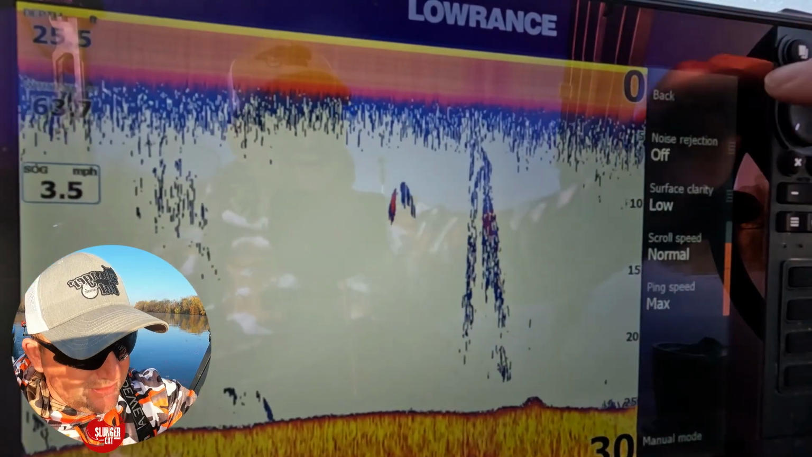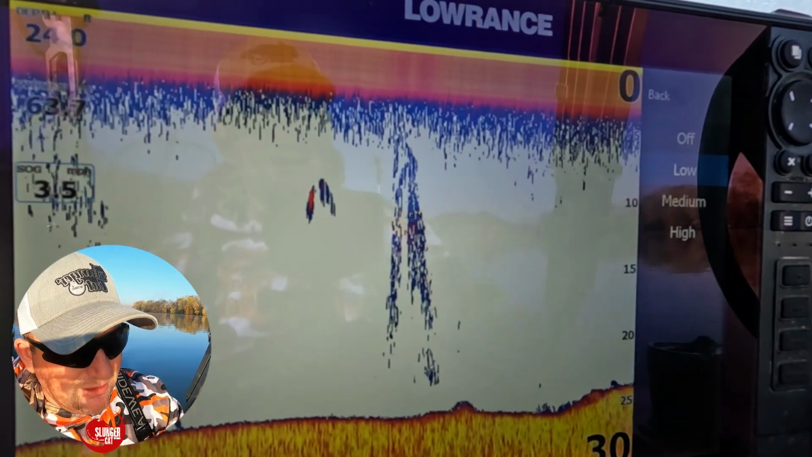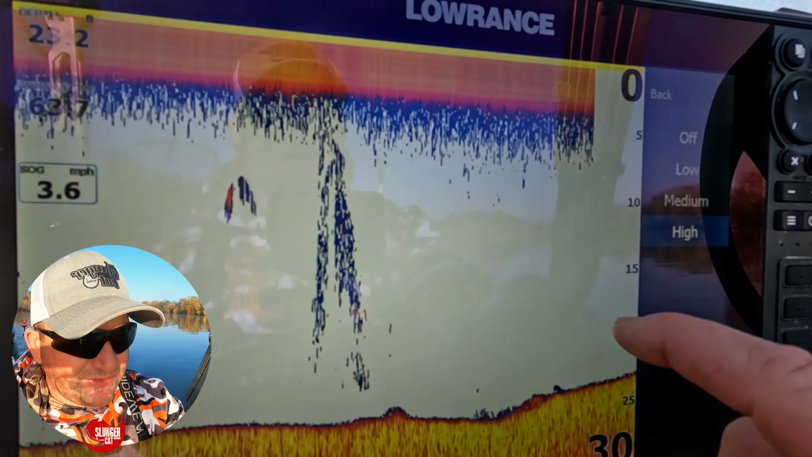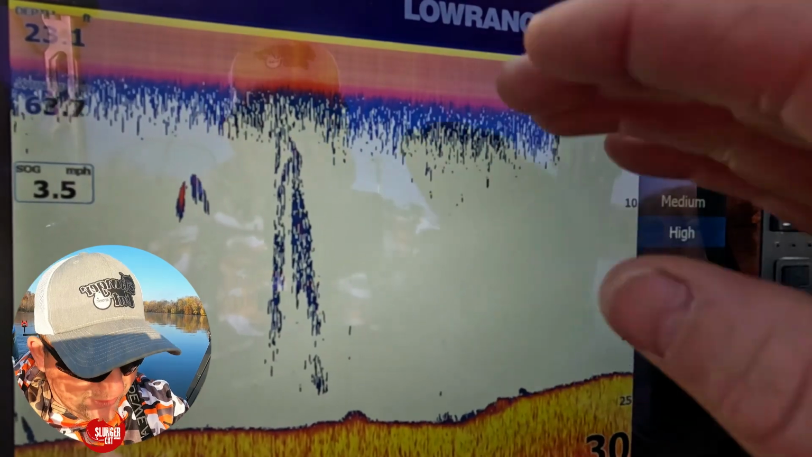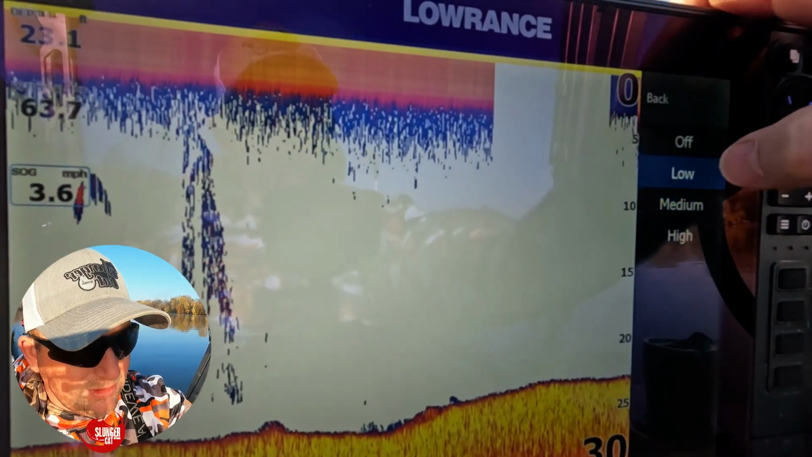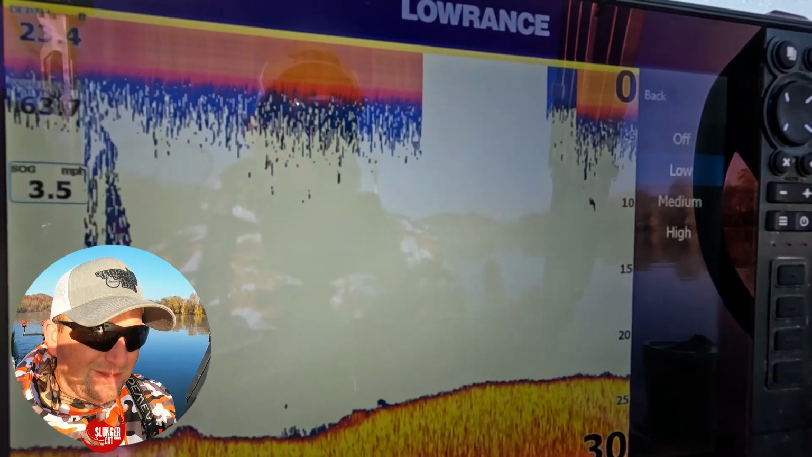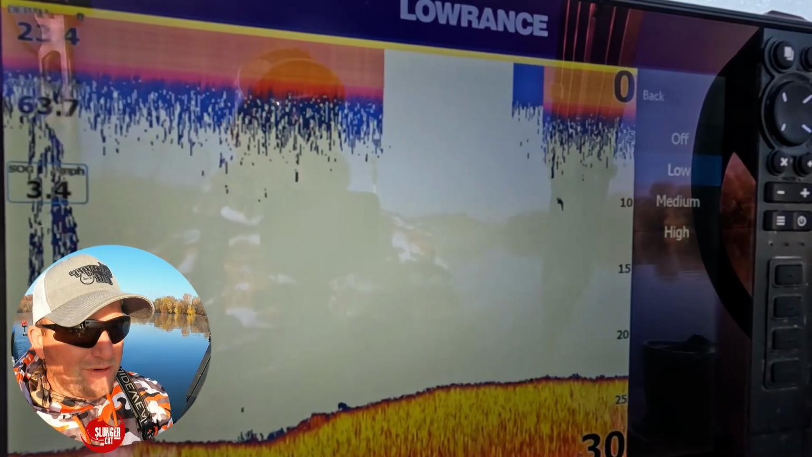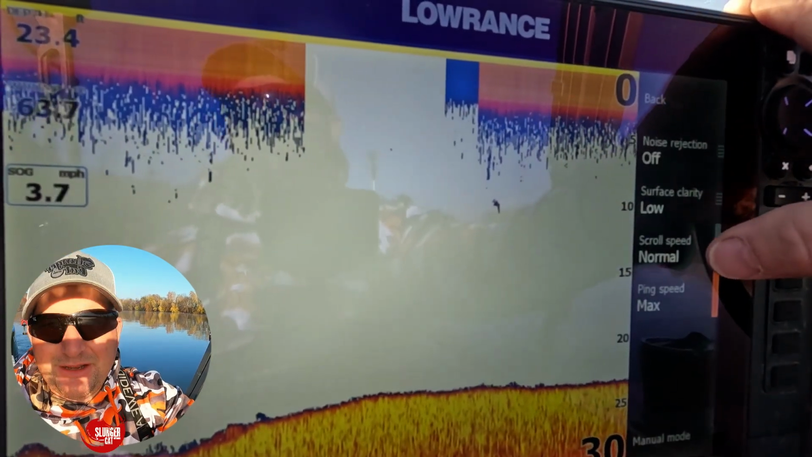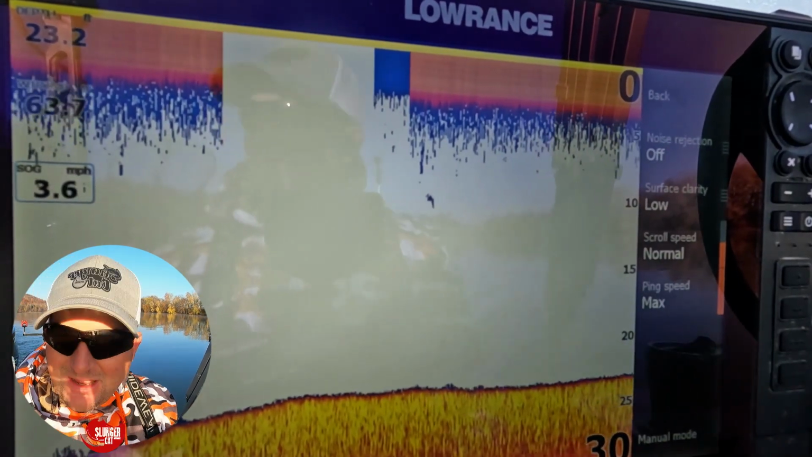Let's go to some of the settings. So noise rejection I have off. Surface clarity, I'll turn it up higher so you guys can see it. And this just gets rid of all of this, and it also kind of makes the screen less sensitive, or the water column less sensitive. I like to have mine on medium or low, depending on the water clarity. The muddier the water, I'll turn it up to high, but the clearer the water, I'll turn it to low or off. I got my scroll speed on normal, and one of the big things is to have my ping speed on max. I always have that on max.